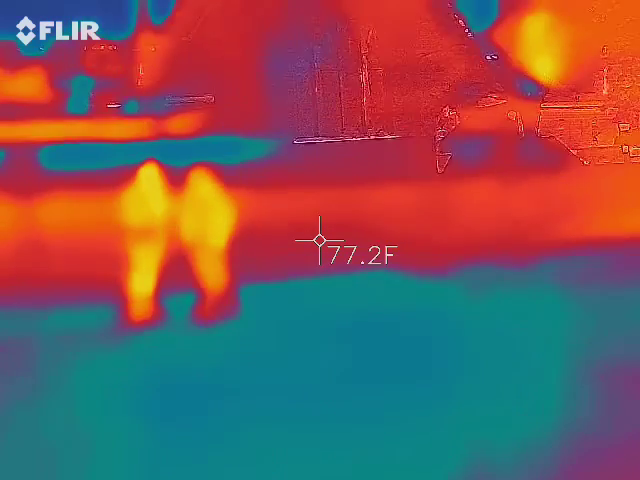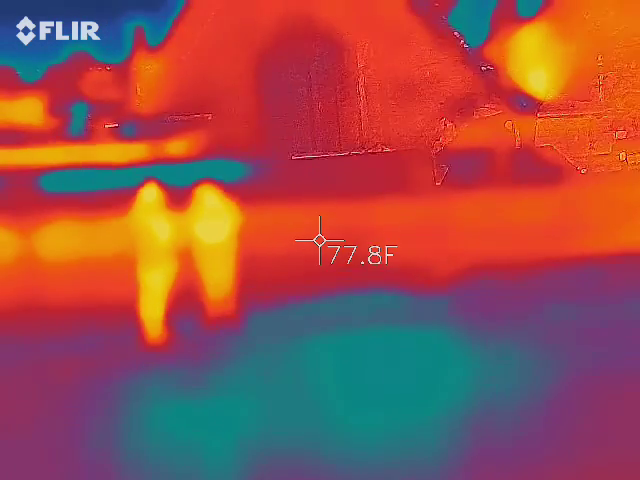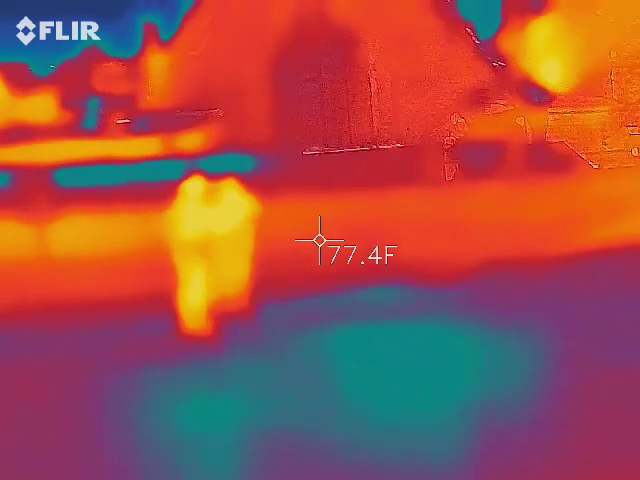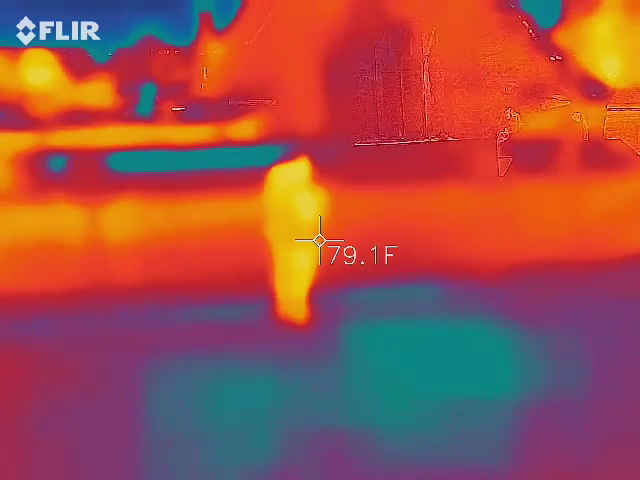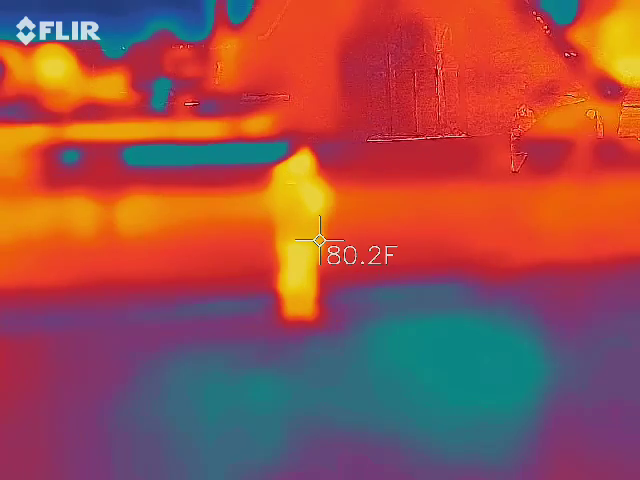Find anything, darling? Anything coming across your green speckles? My FLIR camera? Mom.